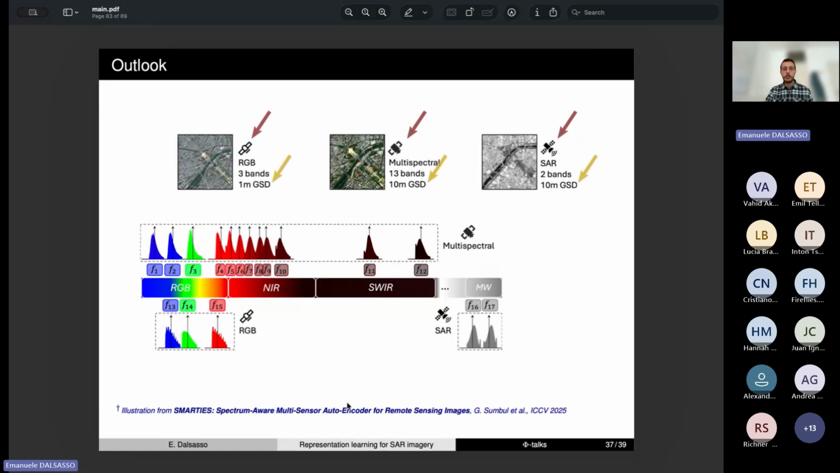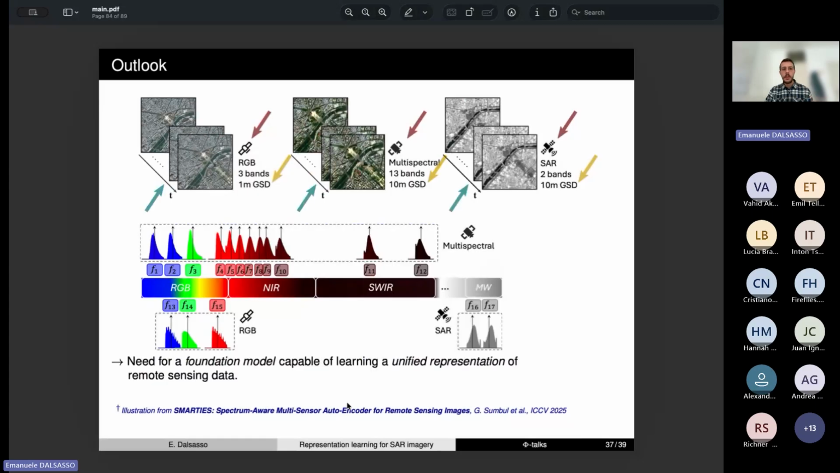So they differ in terms of spectral resolution, spatial resolution, and finally also temporal resolution. So we need a foundation model that is capable of learning a unified representation across all this variety and diversity of remote sensing sensors.